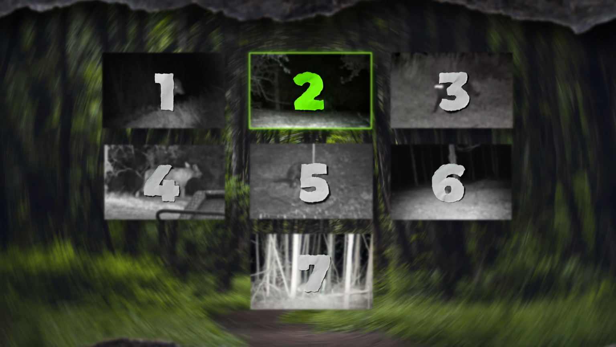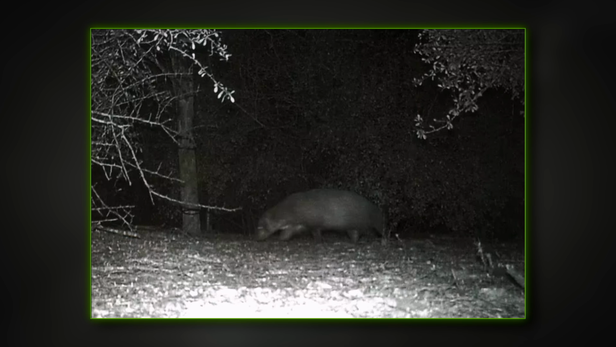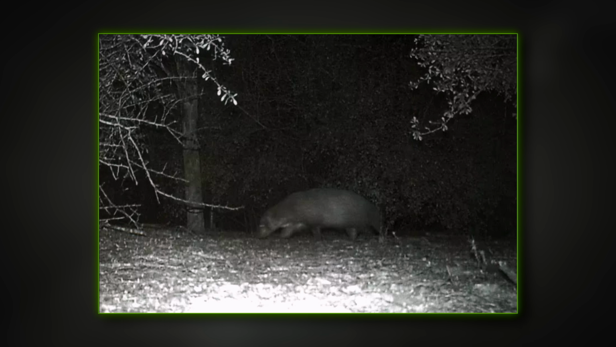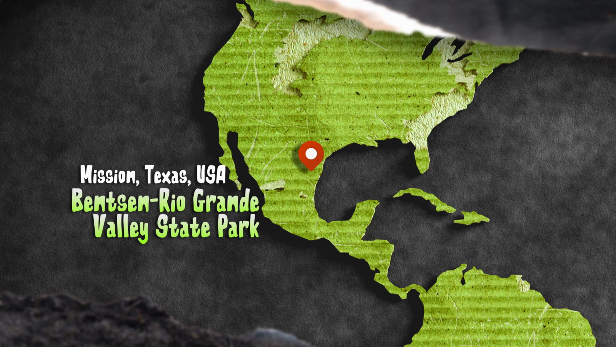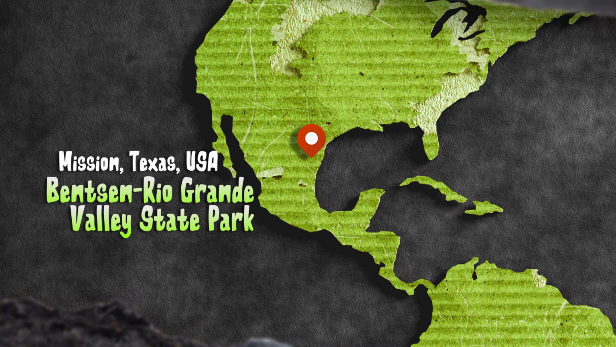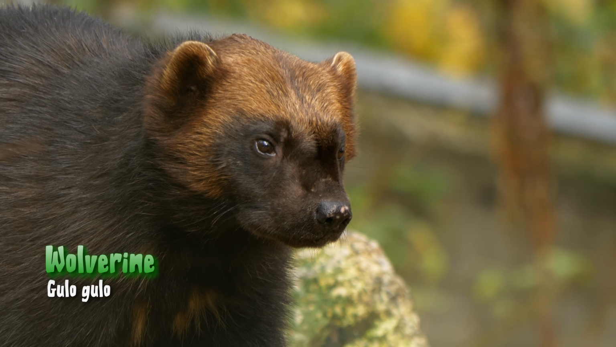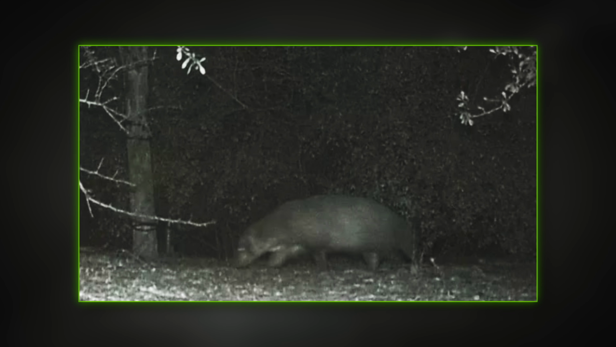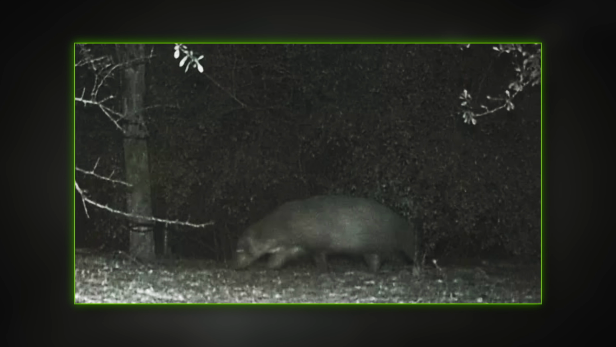All right, next up, let's take a look at this one right here. That looks like a wolverine. Is that shocking? It's like a weird wolverine, right? So apparently this photo was taken at Benson Rio Grande Valley State Park in Mission, Texas, captured on a nighttime trail camera. So that is weird because there shouldn't be any wolverines in the state of Texas, which is what this shows.